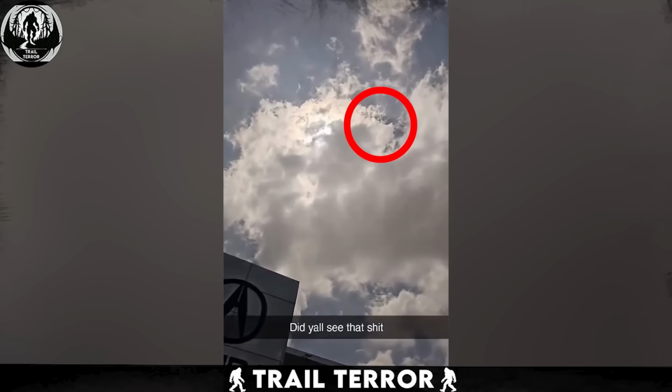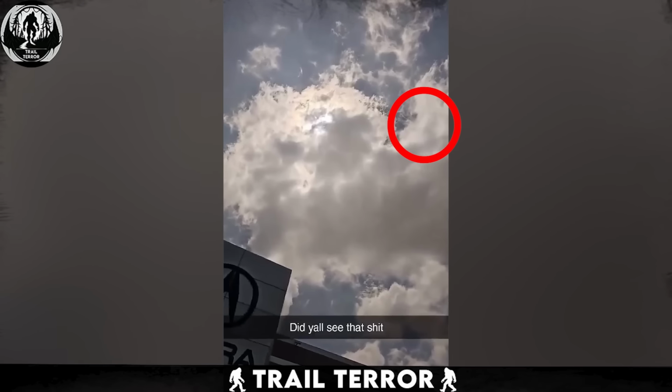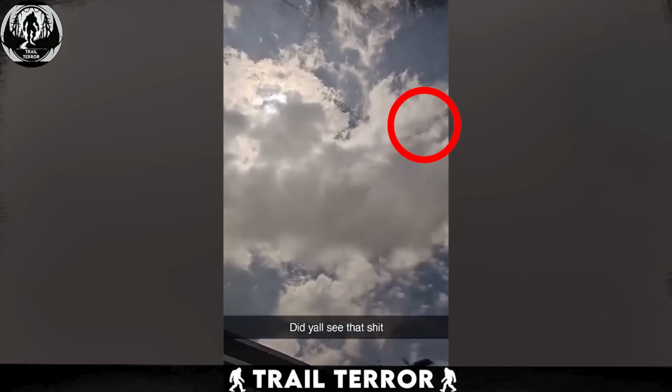This is fascinating. Think about the people filming. They must have seen it earlier, or why randomly shoot a video of clouds?